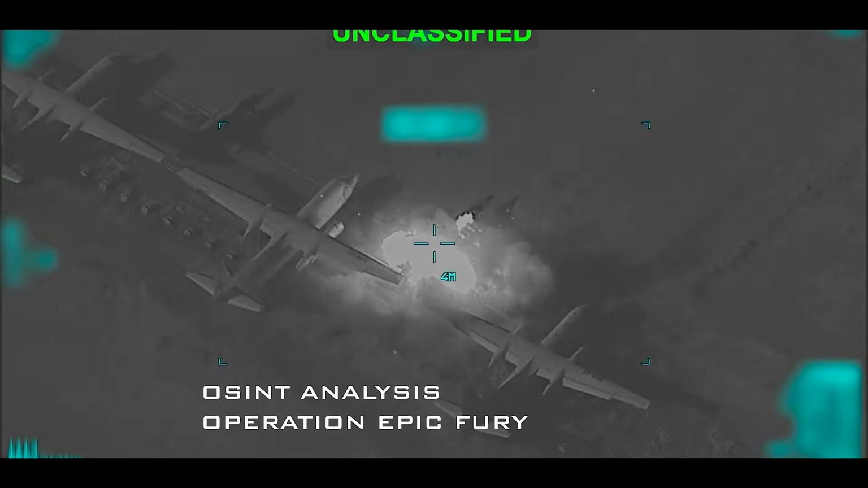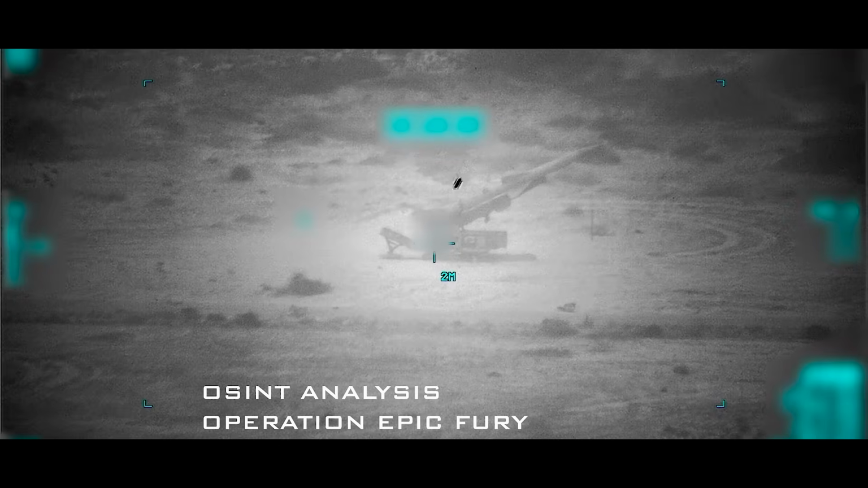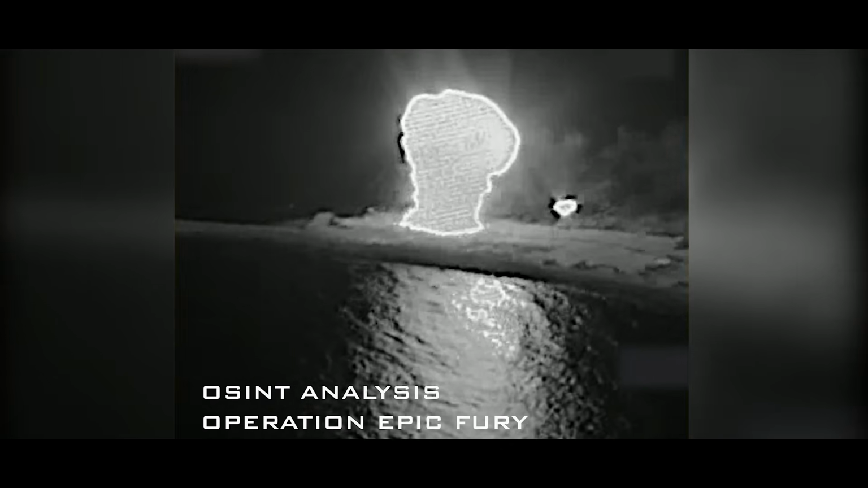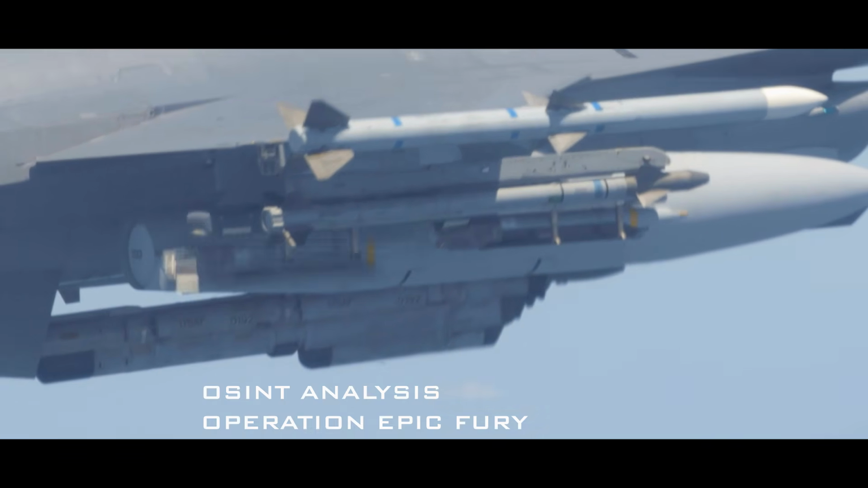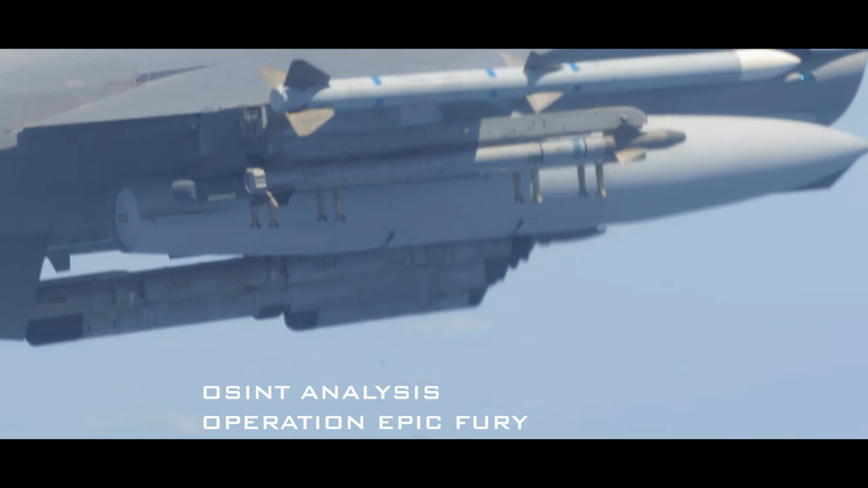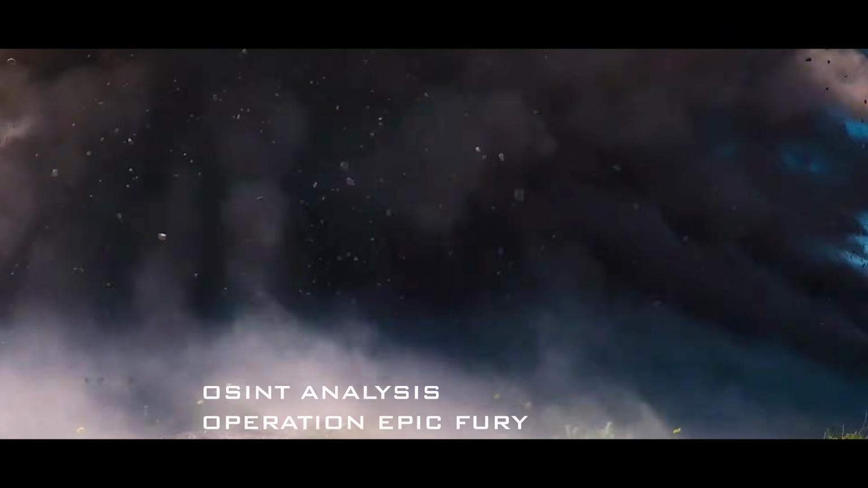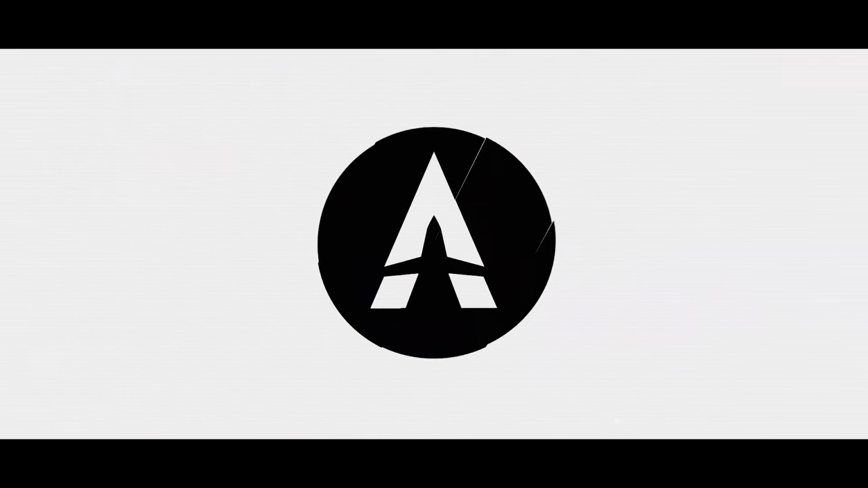Declassified targeting pod footage from Operation Epic Fury has flooded the internet. We see the crosshairs, we see the impacts, but what exactly are we looking at? Is it a Hellfire missile, a laser-guided bomb? Today, on Avia Addict, we are doing a deep OSINT dive to deconstruct these thermal images and reveal the exact surgical weapons being used in the skies of the Middle East.